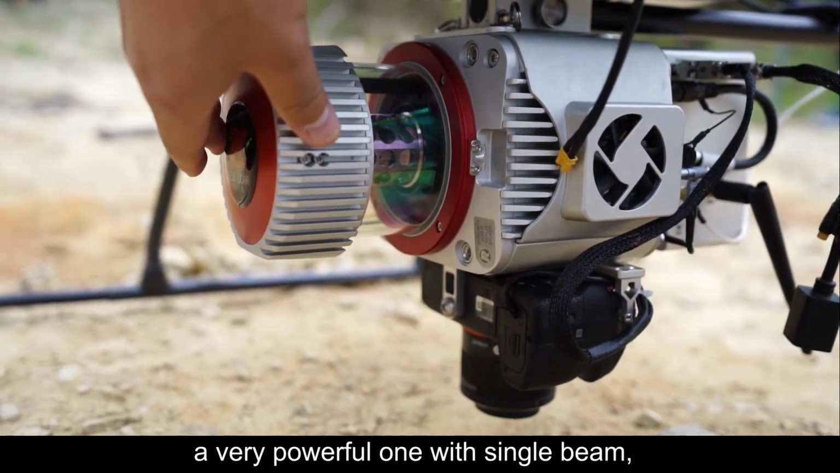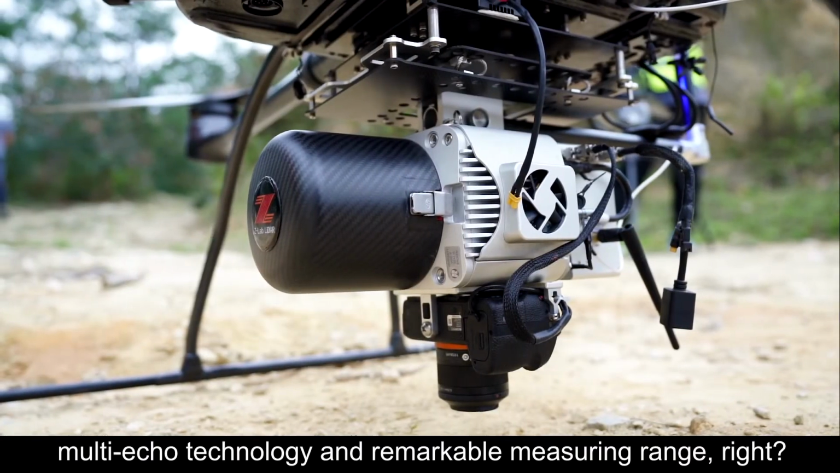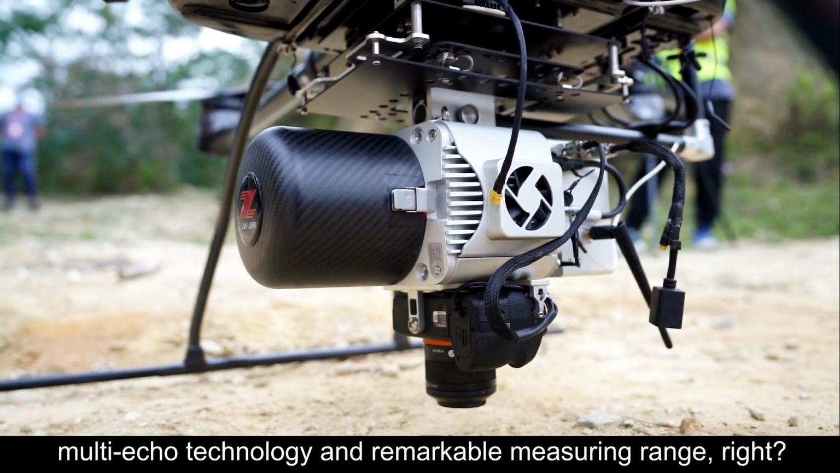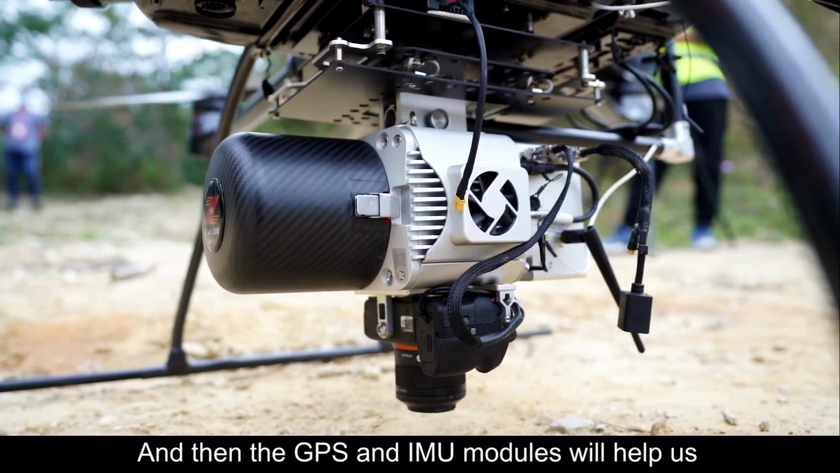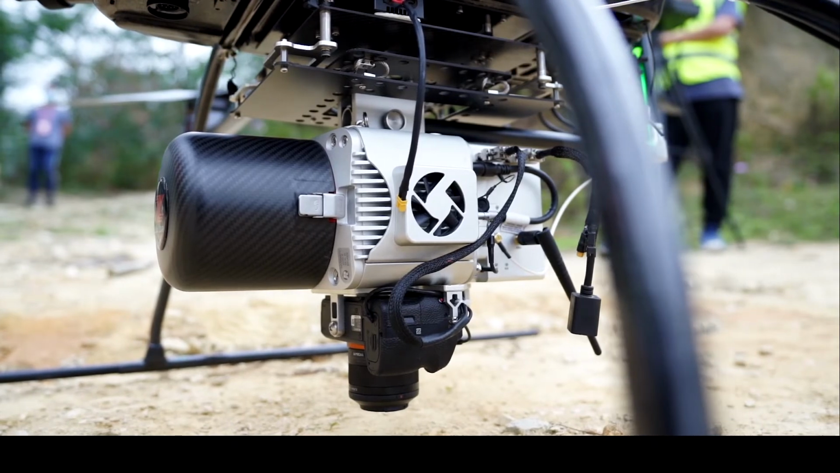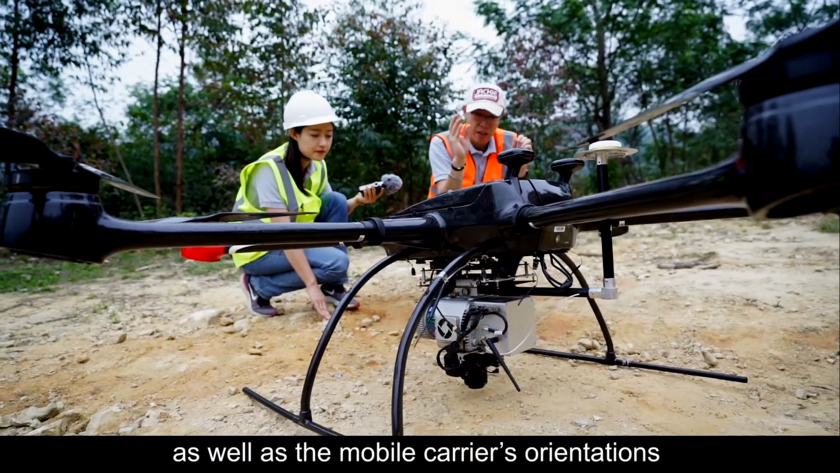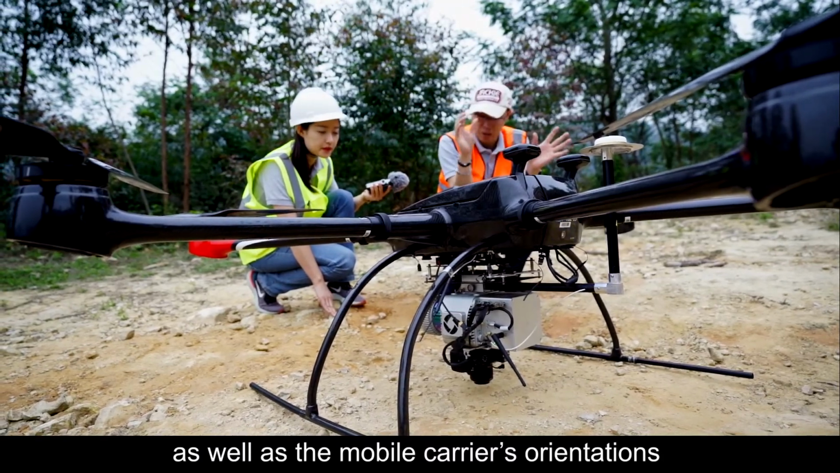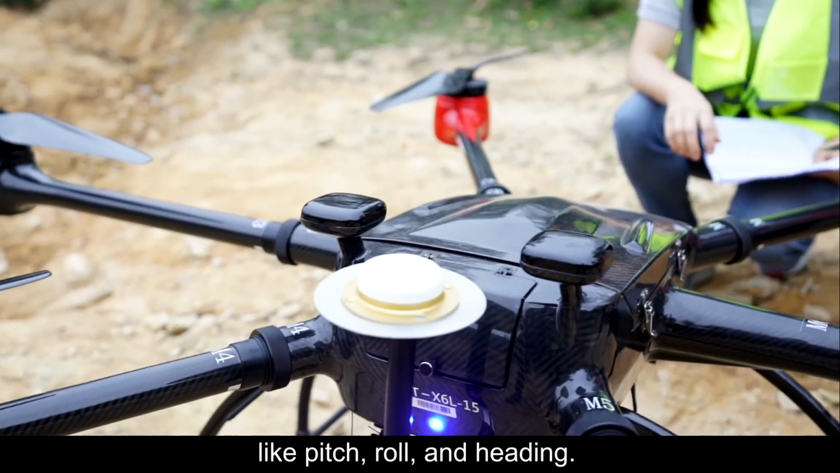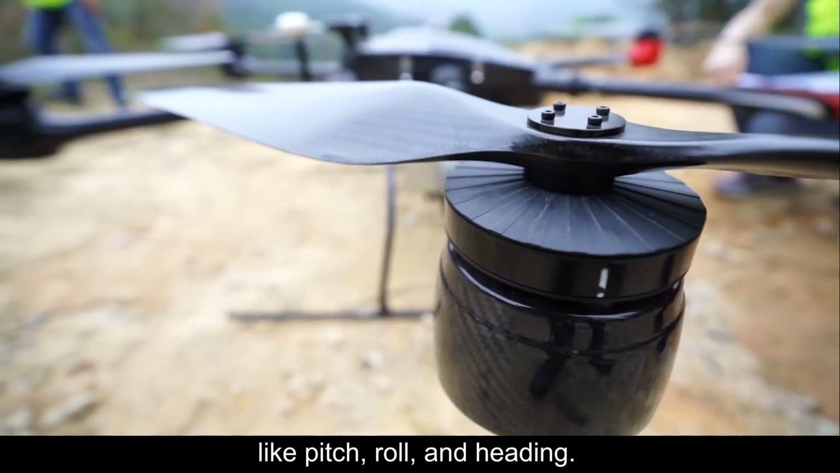A very powerful one with single beam, multi-echo technology, and remarkable measuring range, right? And then the GPS and IMU module will help us to record aerial positioning information, as well as the orientations of the UAV mobile carrier, right? Orientations like pitch, roll, and heading.